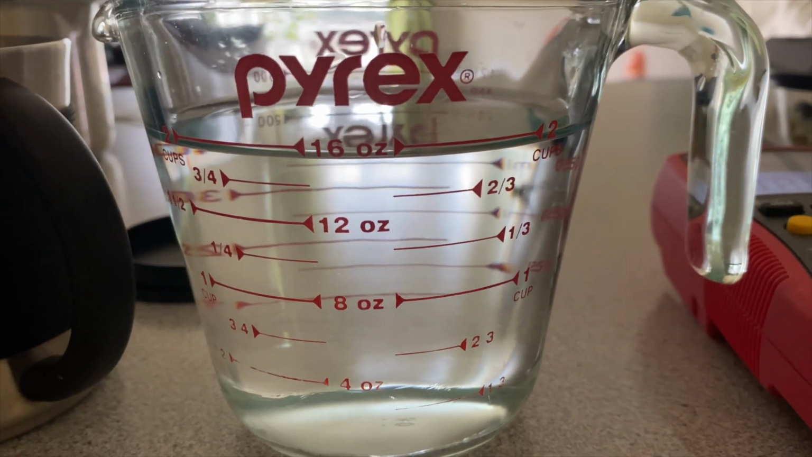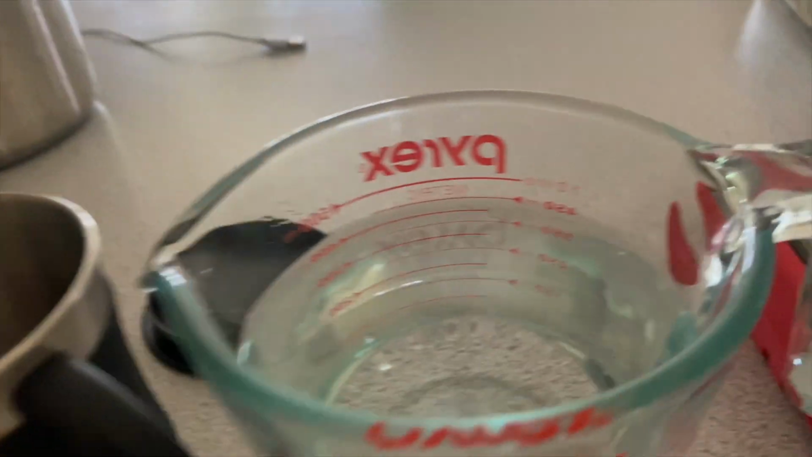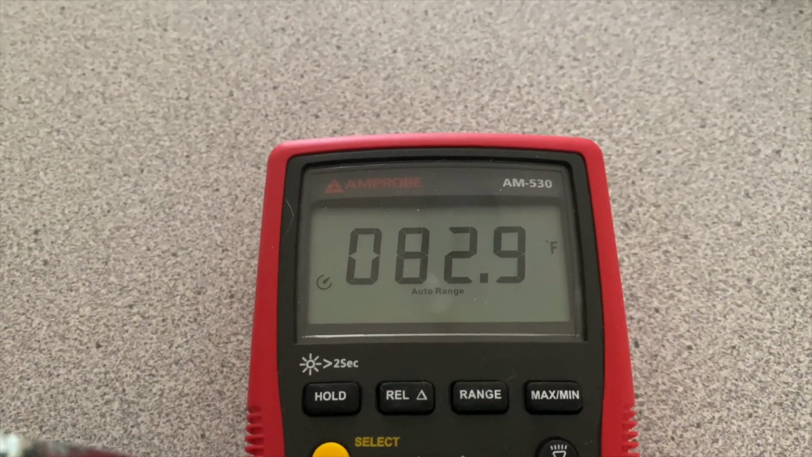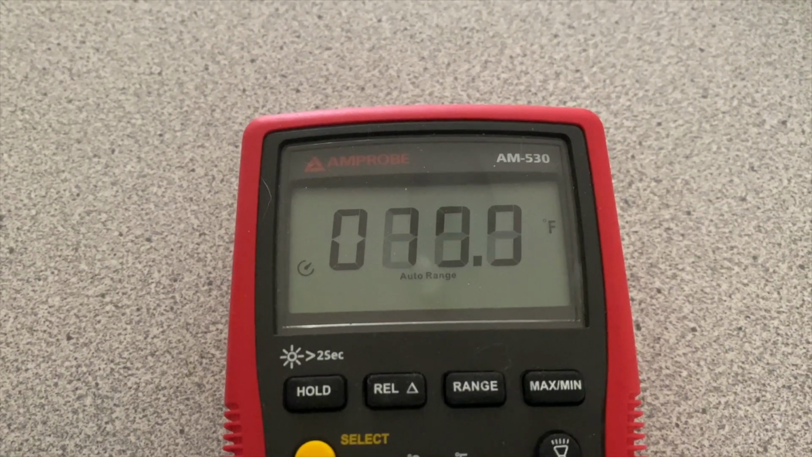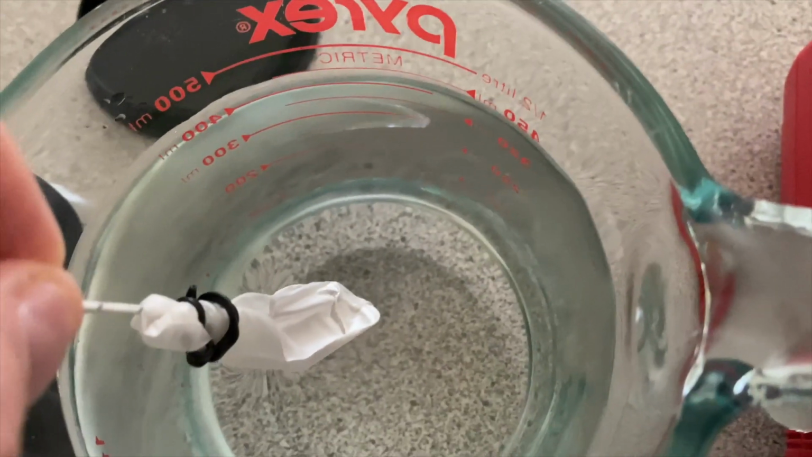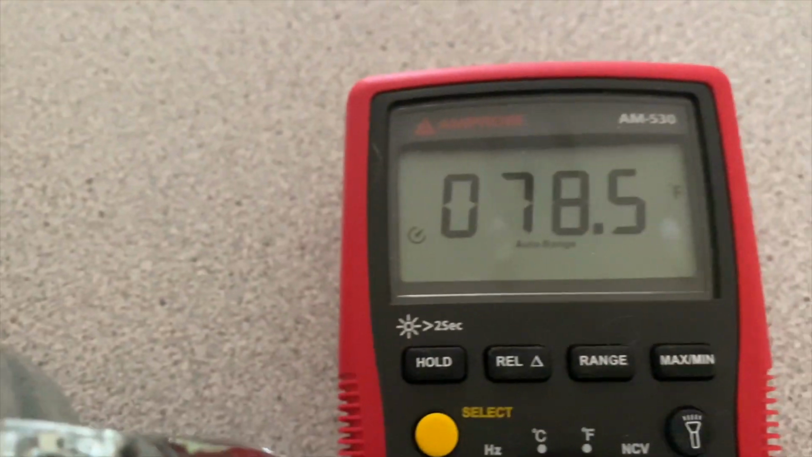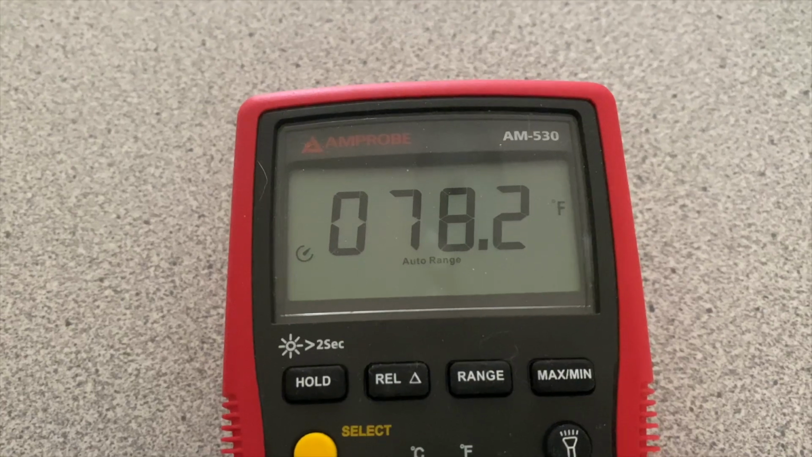This is the first experiment on the coffee warmer to show the various things that I was saying in the previous video that I would demonstrate through testing and experimentation. So first things first, getting the room temperature water, 16 ounces of it, and testing to see what that temperature actually is.